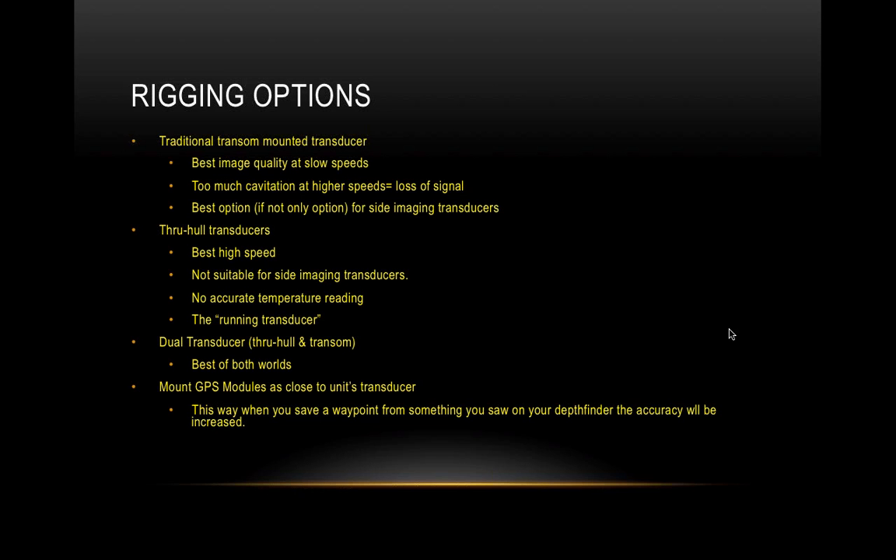For instance, if I have a console unit, and most people do this nowadays, but it's just a tip, your transducer is going to be towards the stern. It's going to be towards the back, whether it's through hull or right on the back of the transom. If you mount that puck close to your graph, you're going to have like 6 feet of difference, depending on how big your boat is.